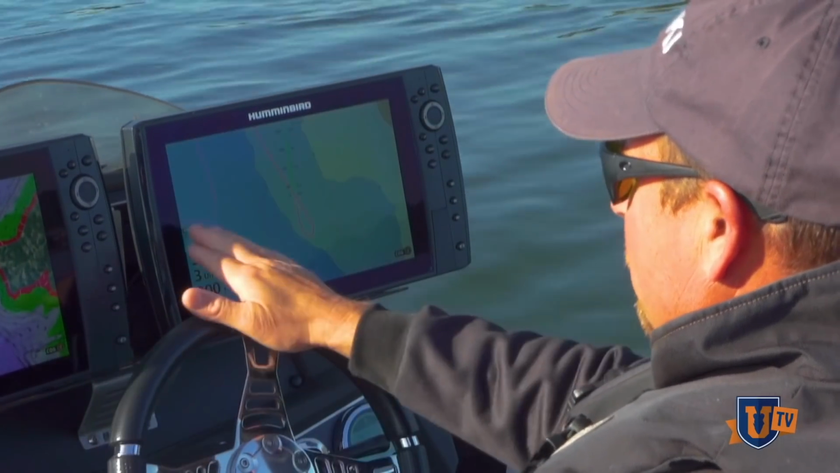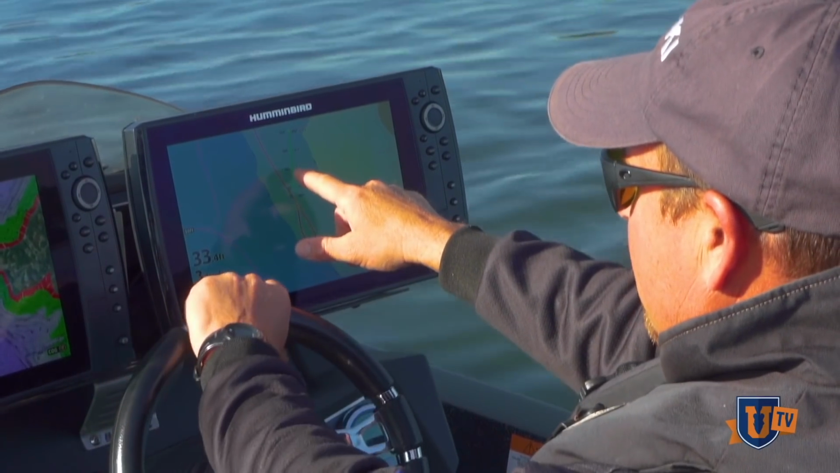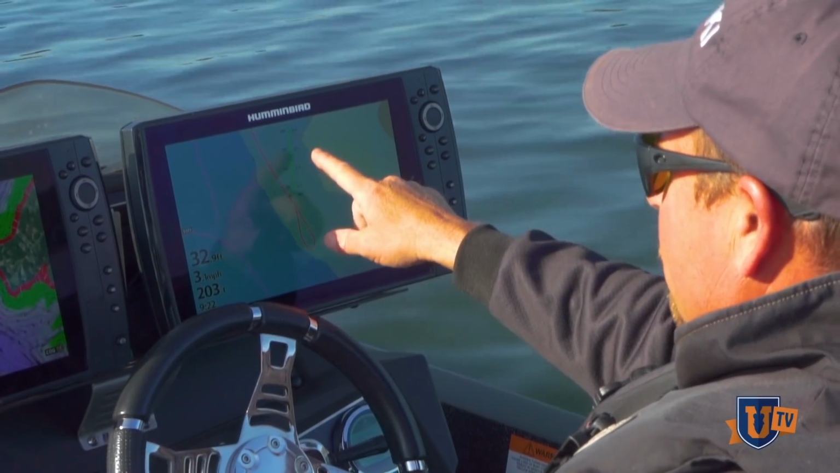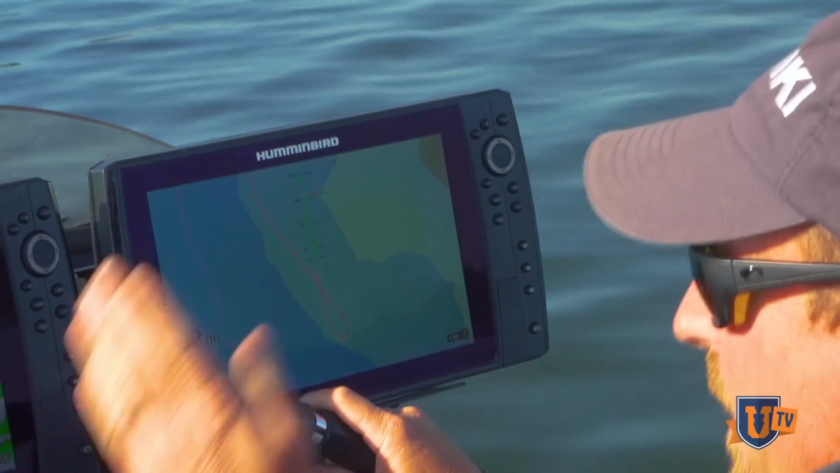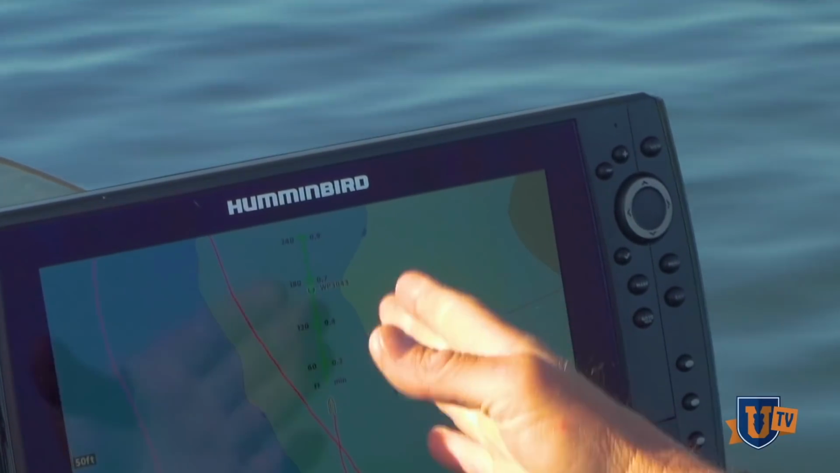So I'm going to zoom into a 50-foot scale, and now my first line's at 60 feet, my second line's at 120 feet, and my waypoint's right here. So right now I'm fixing to be at 180 feet from my waypoint, going straight toward it, and I'll get a line up on the bank. So there's a dock right in front of me. So I'm idling in.